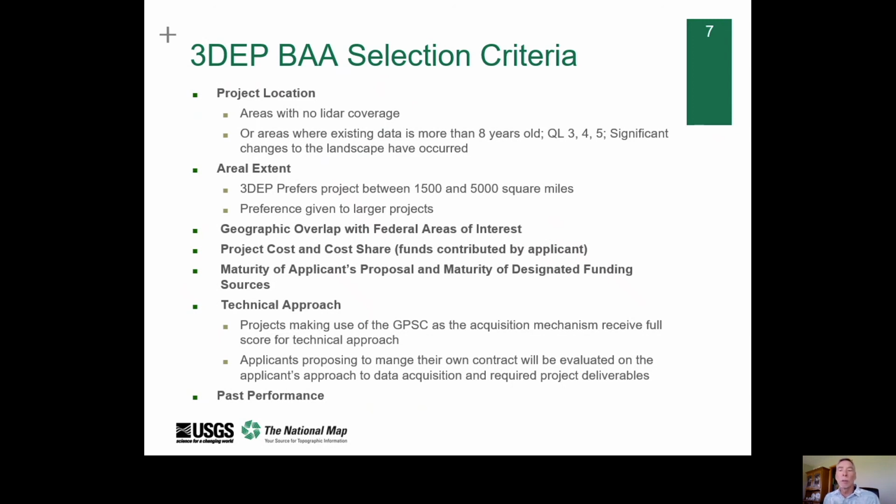The program also looks at areal extent. The program prefers projects greater than 1,500 square miles. Scores for this criterion increase as the project size increases.